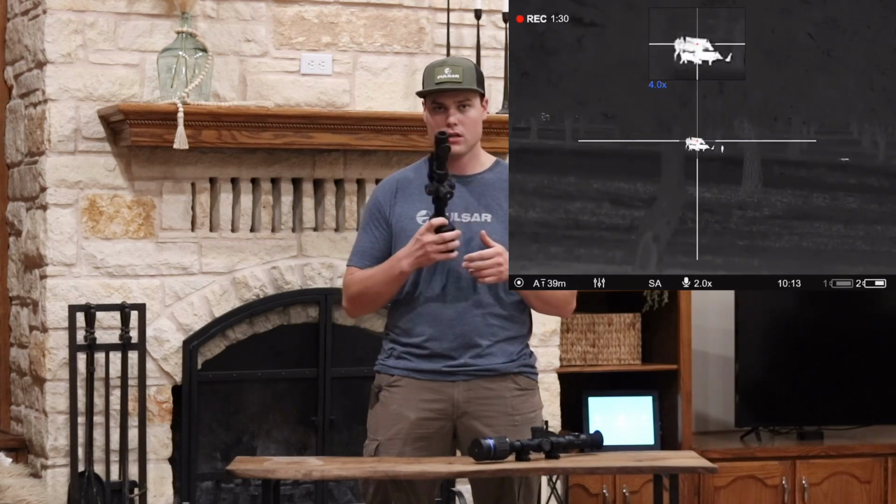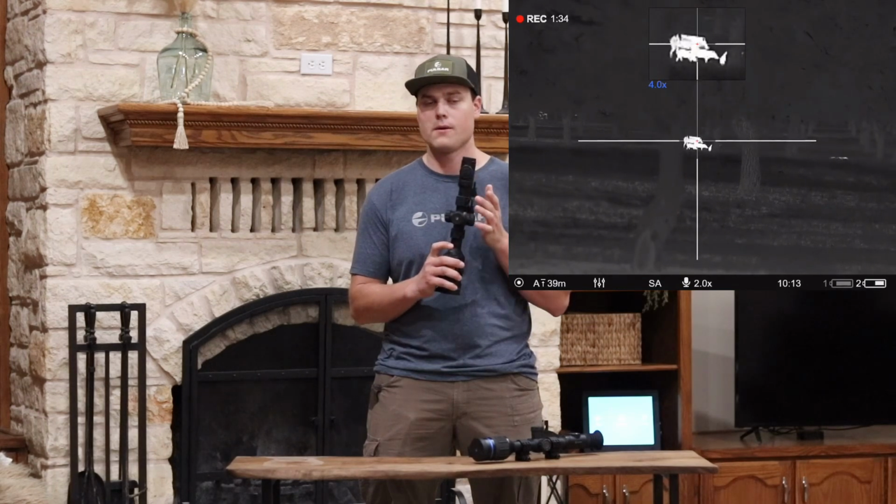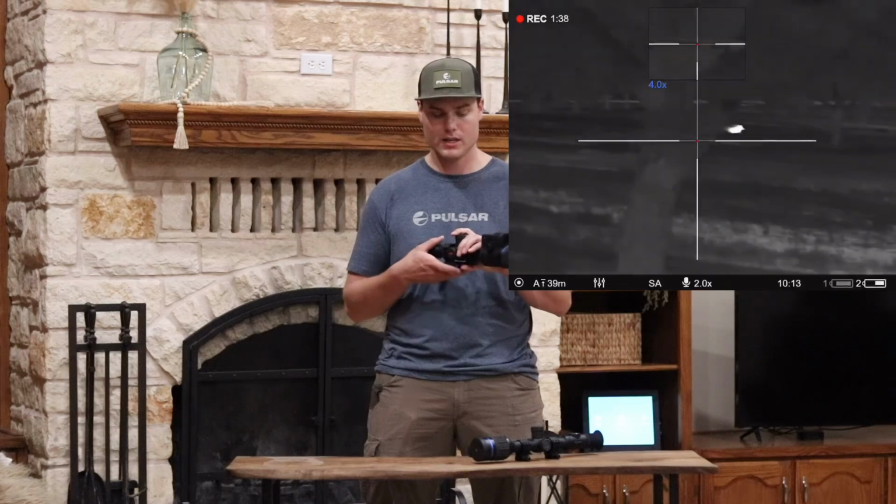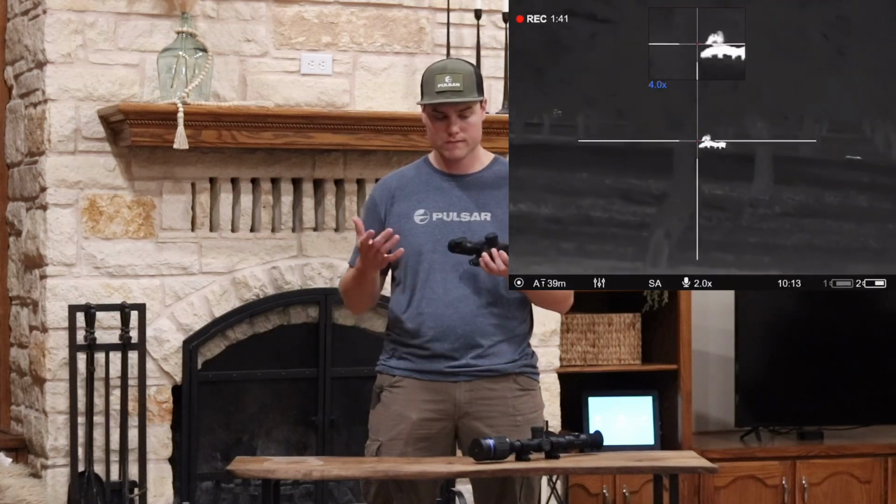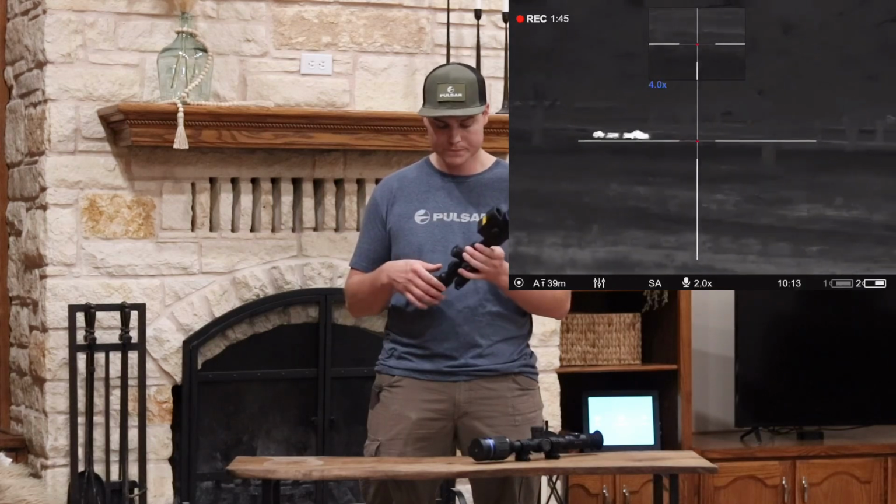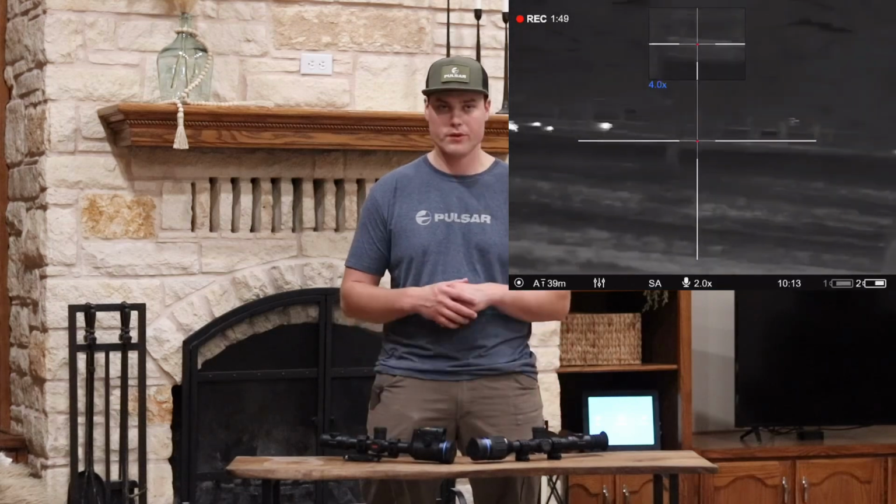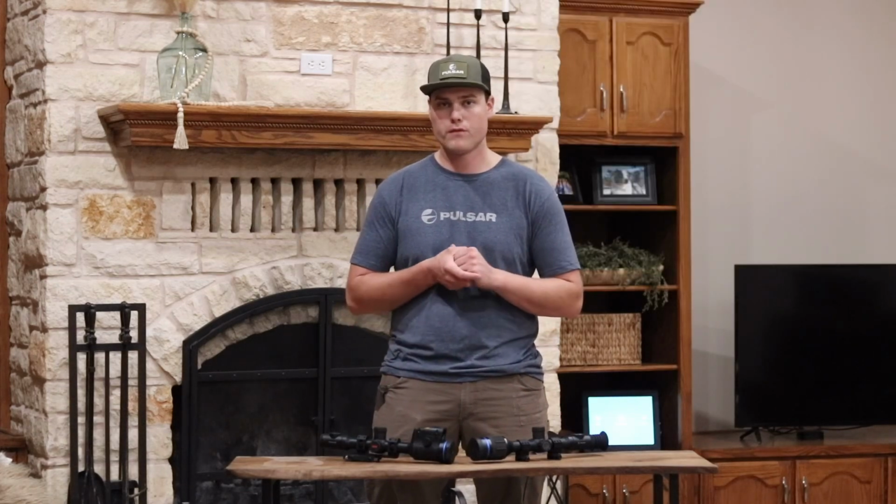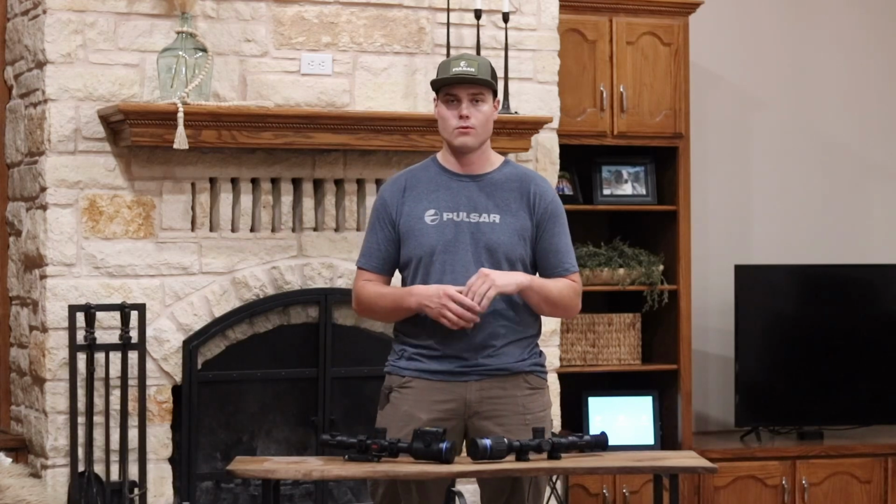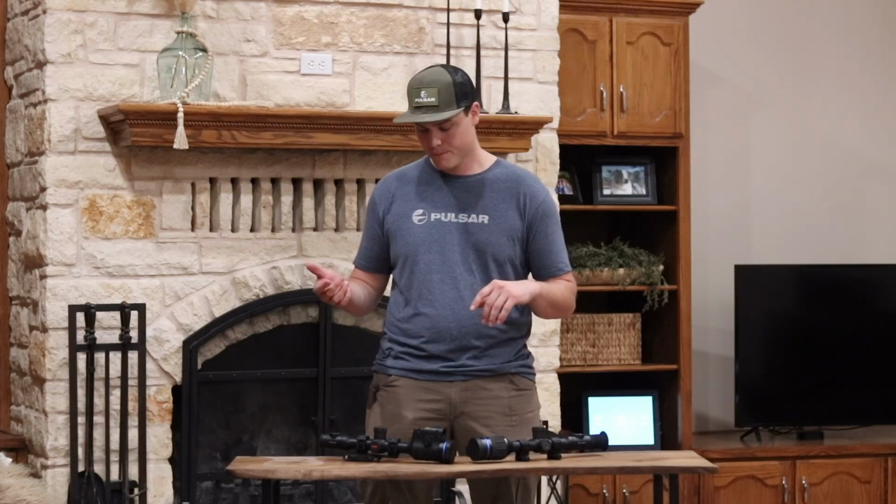In addition to that, the power button's in the front, so you do have the LRF button in the back. It's taken some getting used to because I'm used to the old Thermion versions, but it is something that's a little bit different on the units. Overall, really impressed by this. Like I said, it's blown me away where the technology has come. I'm looking forward to maybe getting a Helion that has the same sensors and stuff in it as well and demoing it pretty soon, getting a review out there on that from y'all.